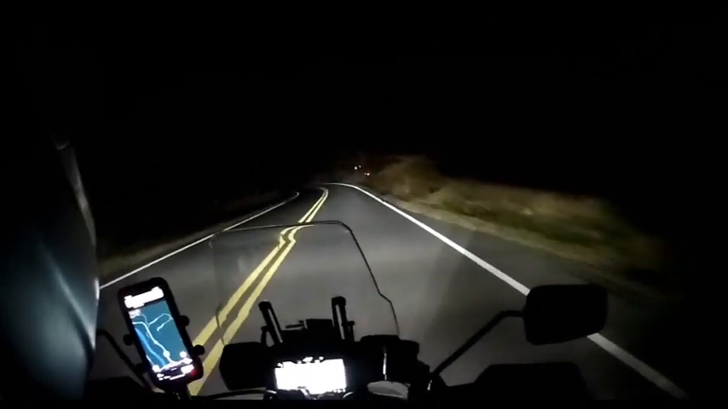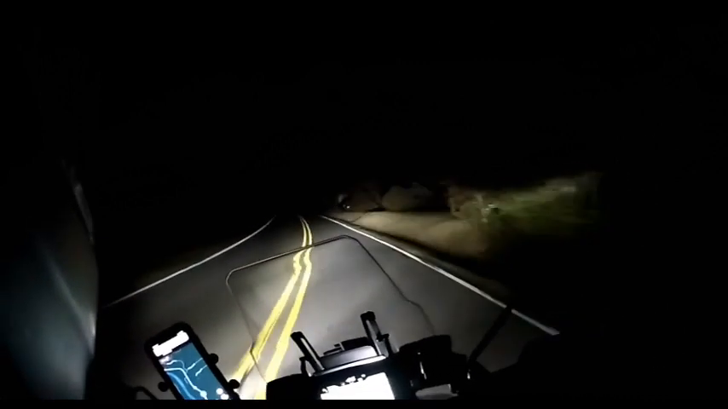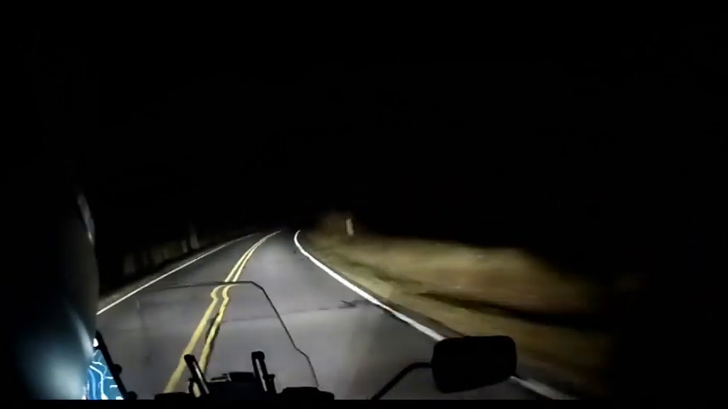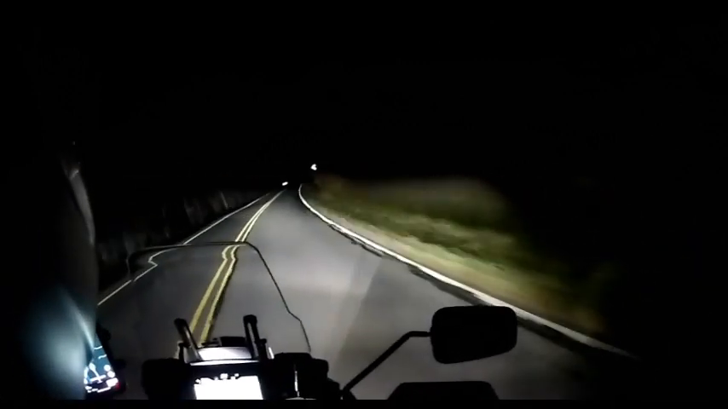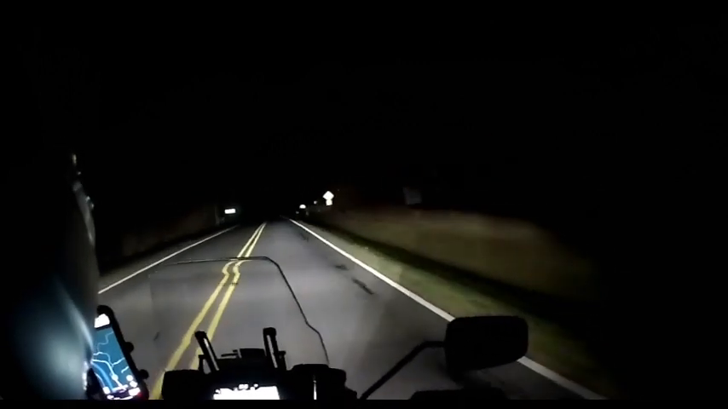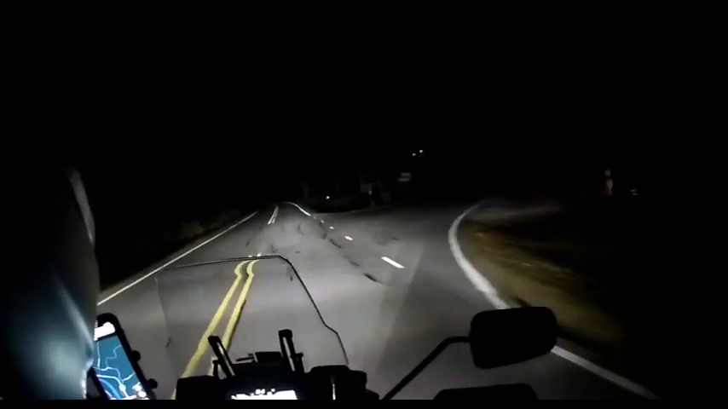At any rate, that's one way to deal with the tailgater, guys. Pull over and let him the heck around. Because he couldn't have been more than 20 feet from the back end of this bike. It was bad. He just wouldn't back off either.